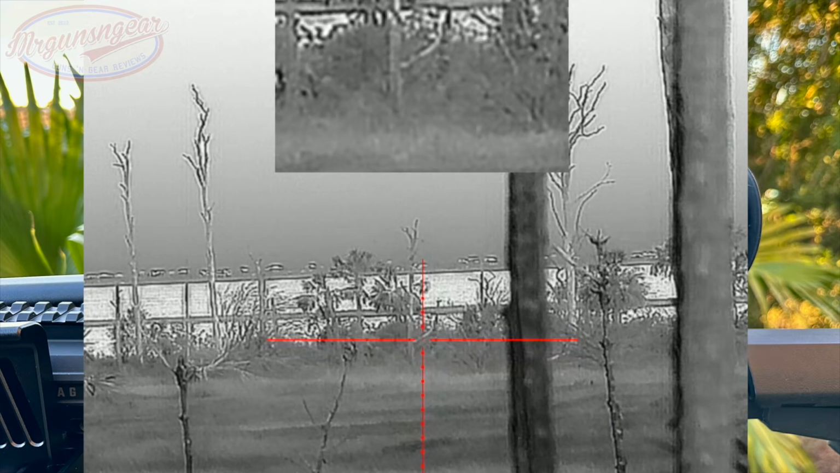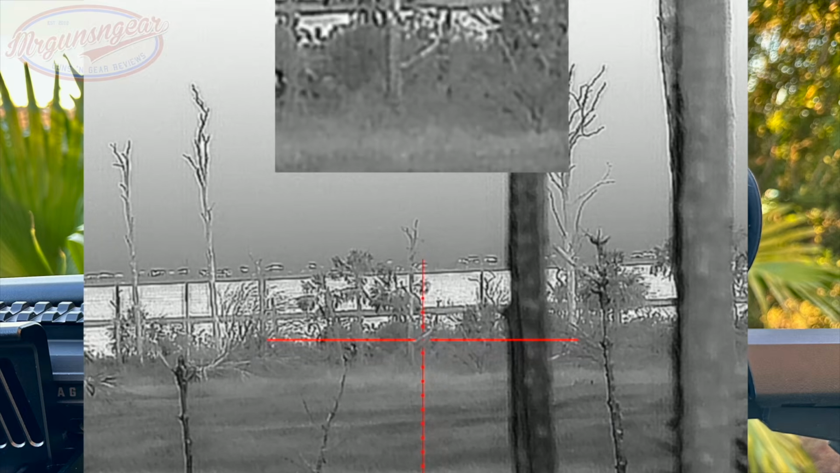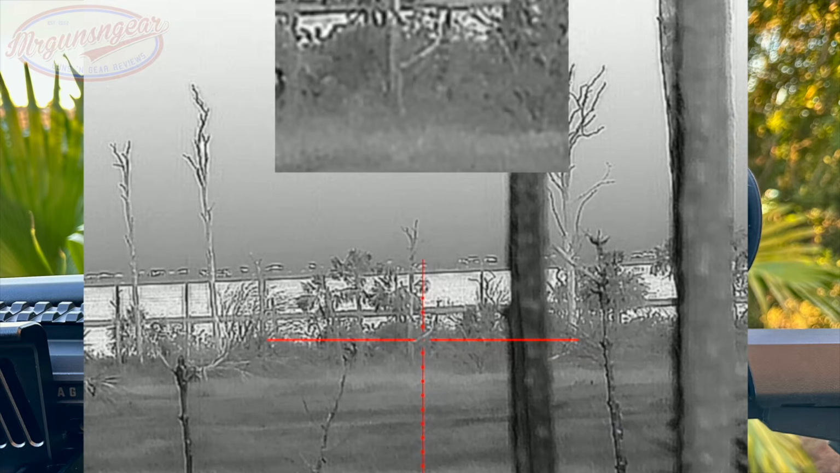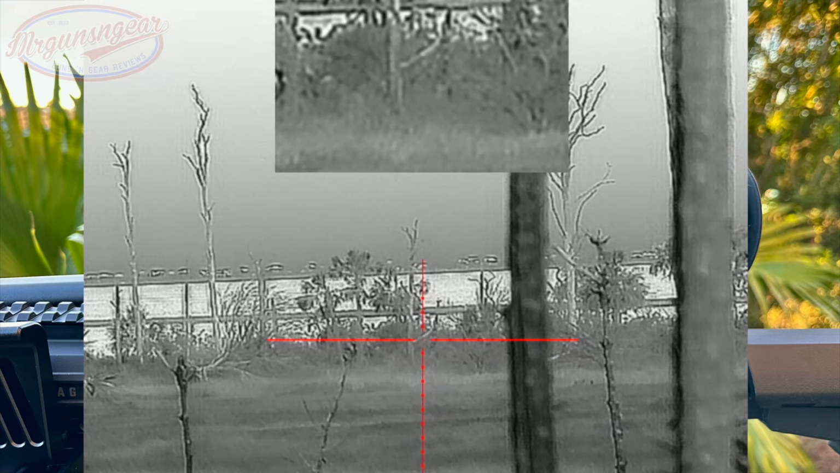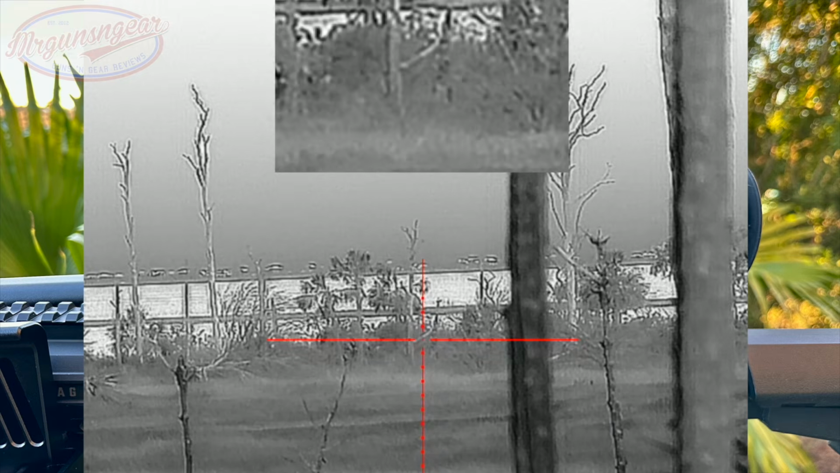So if you want to really reach out there and see what's out at a distance, you can. However, keep in mind, it is a thermal optic. So what you're actually doing when you digitally zoom is increasing the size of the pixels that the camera is picking up. I personally like to zoom with the picture-in-picture on the top there.